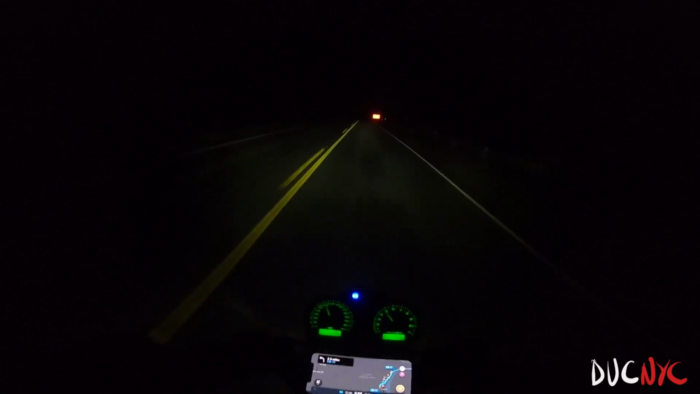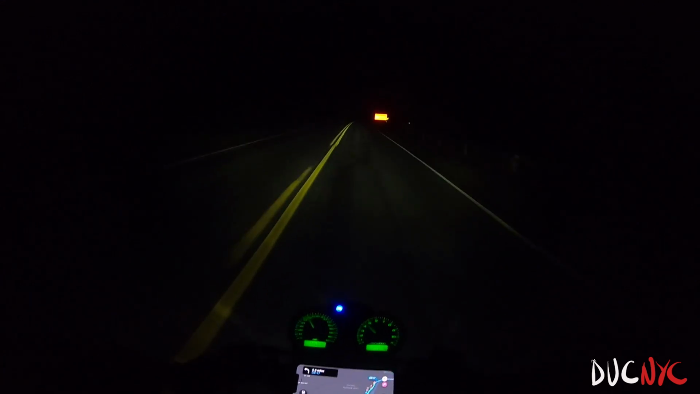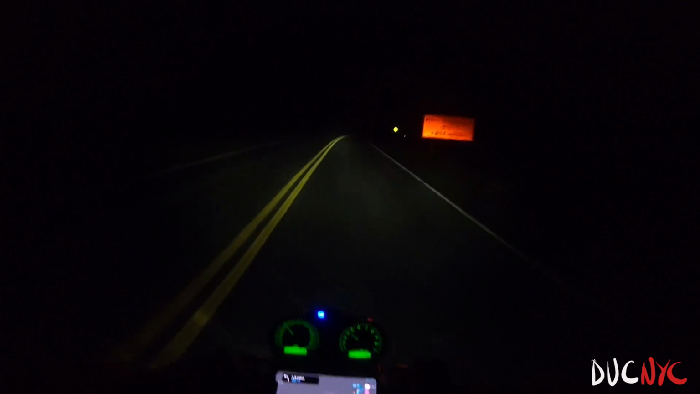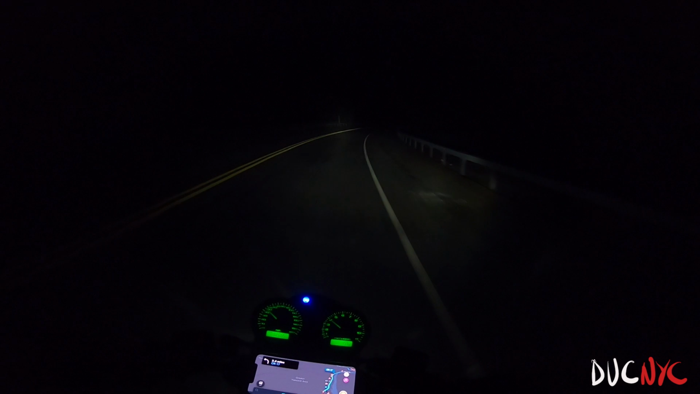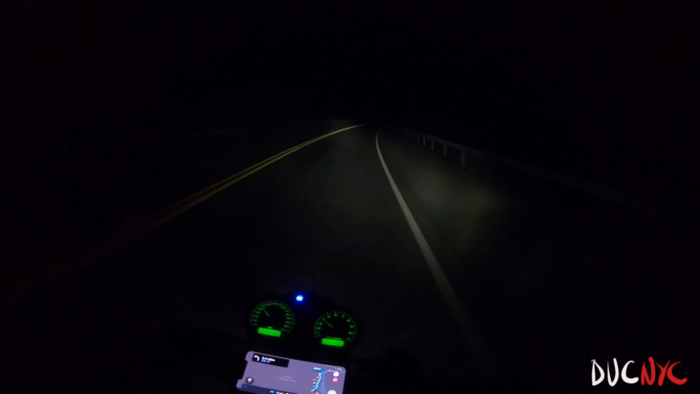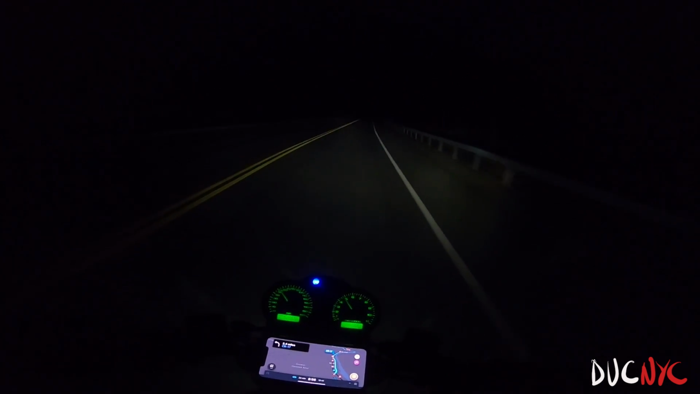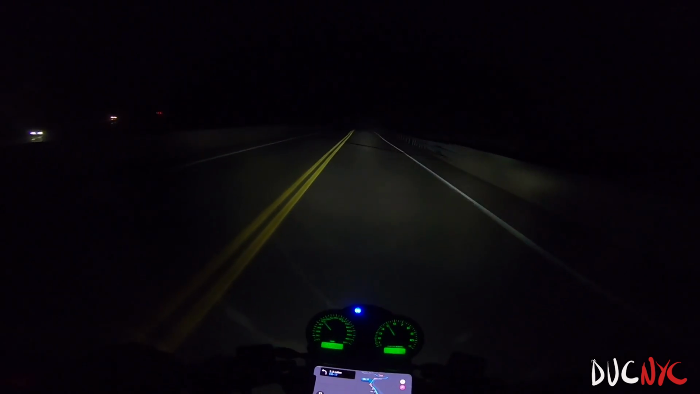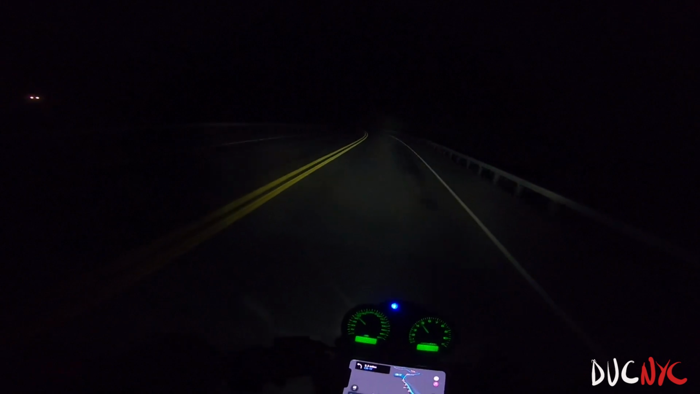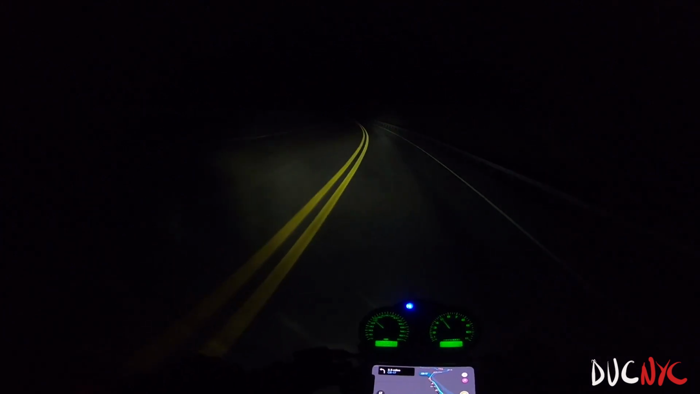So much nicer with the jacket zipped up. I was getting chilly, straight up. That's the highway. I just went on an overpass.